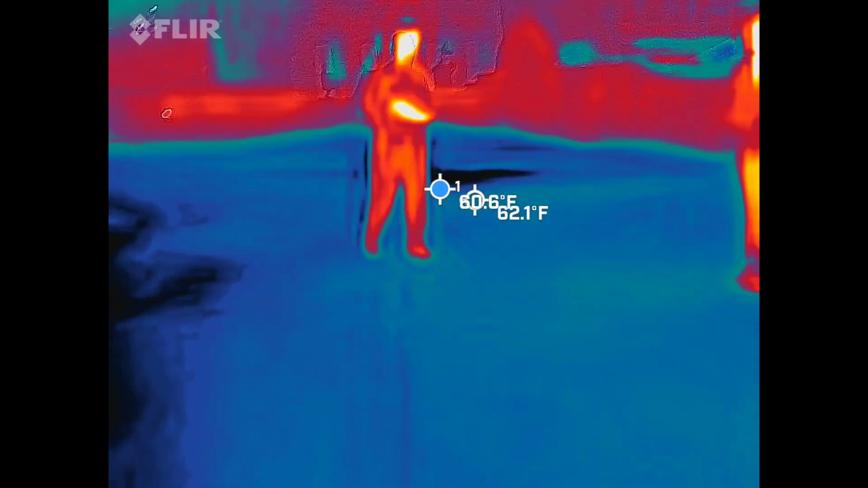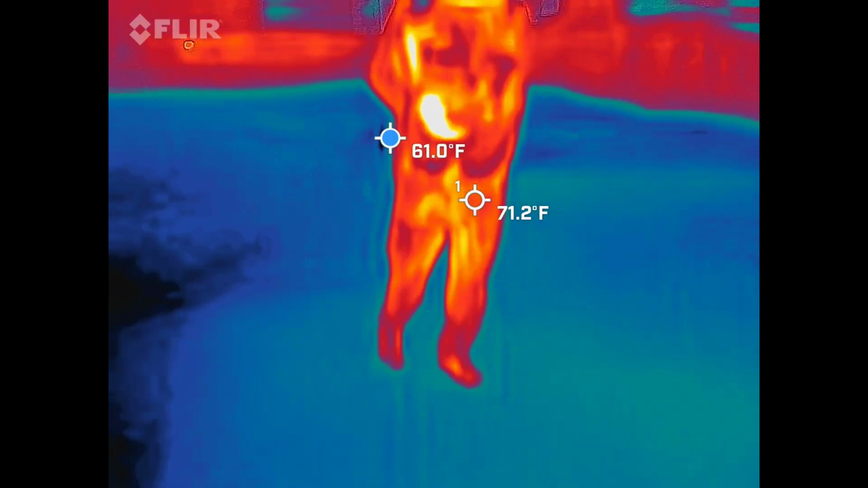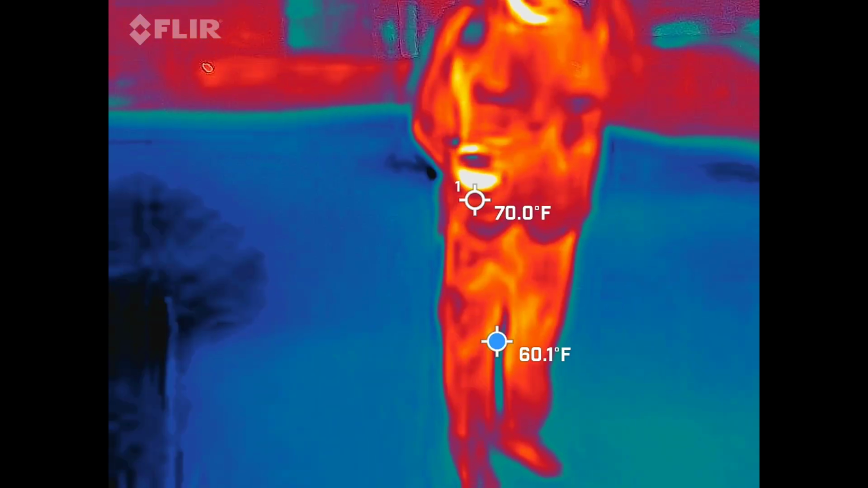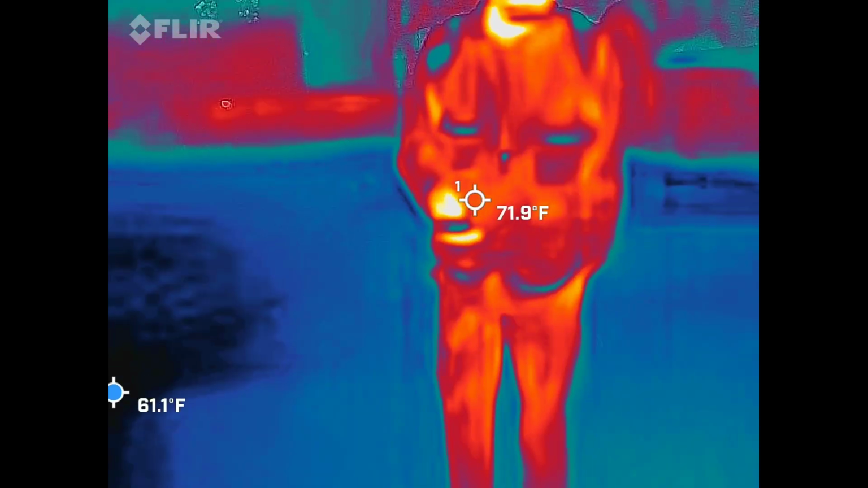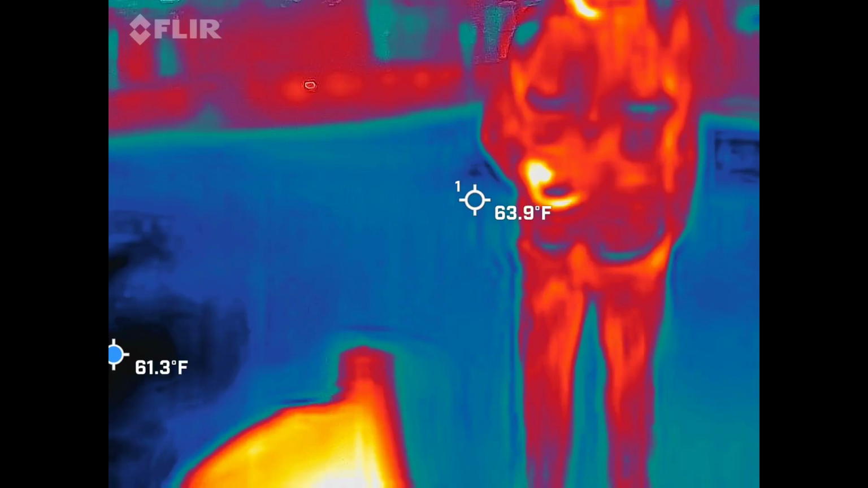High reading along the way here, but it's really dropped down. You said we're looking for what temperatures? So I'm sitting at 65 right now, so I would say probably about 50. Oh, okay. Just remember, glass is going to be around probably 45 to 42 degrees, because we do have a little bit of a breeze out here, so it's probably going to be cold. Okay. It did go down. There was a 58 right over here a second ago.